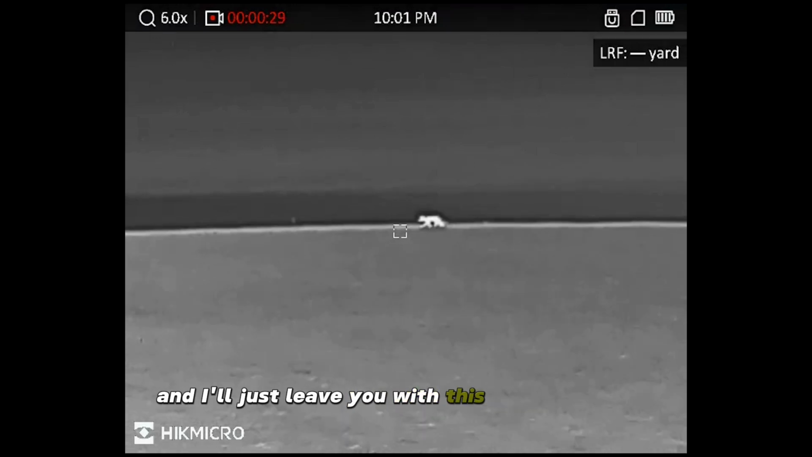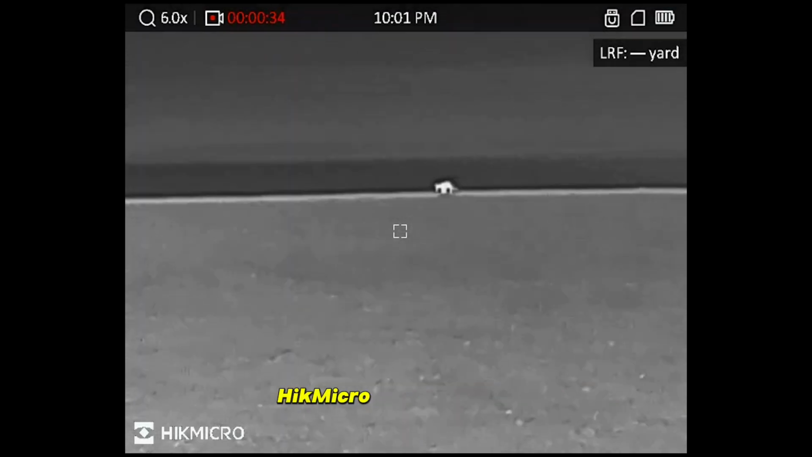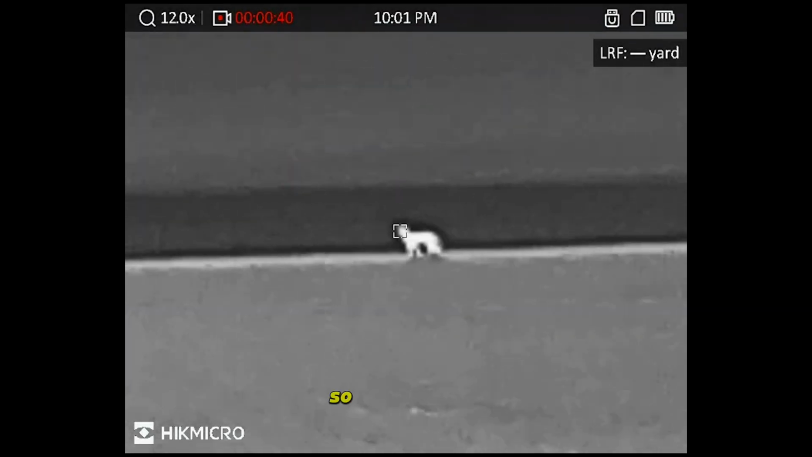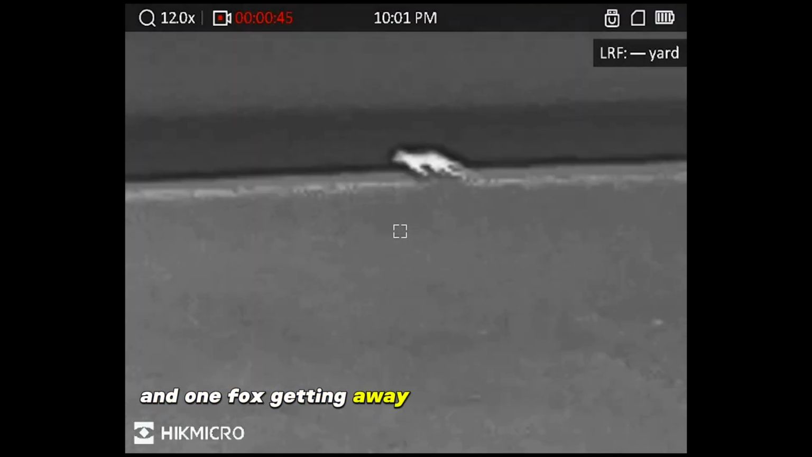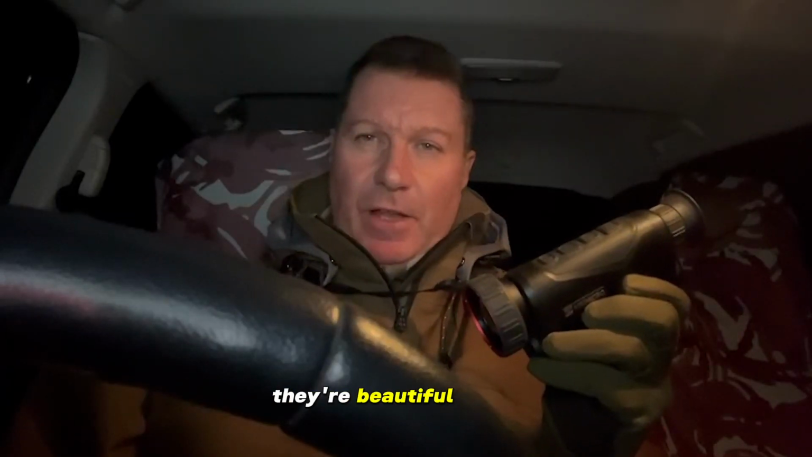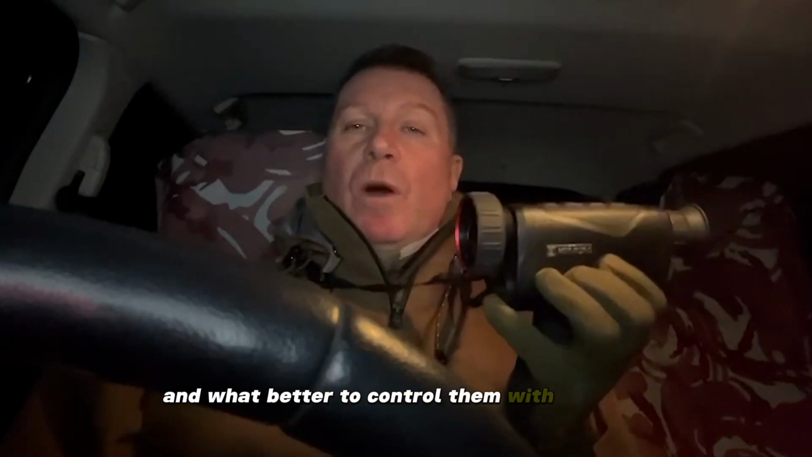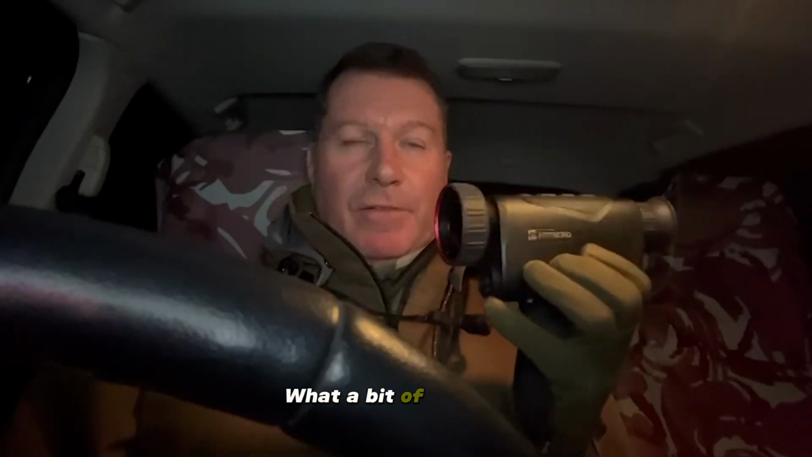And I'll just leave you with this parting footage, zooming in with the fantastic HikMicro Condor CQ50L. So there we go, 2 foxes down. That'll be one happy farmer and 1 fox getting away on the horizon at the end. But it's all about management, not about wiping them out. They're beautiful animals, but they've got to be controlled. And what better to control them with than the Condor CQ50L HikMicro spotter. What a bit of kit this is.